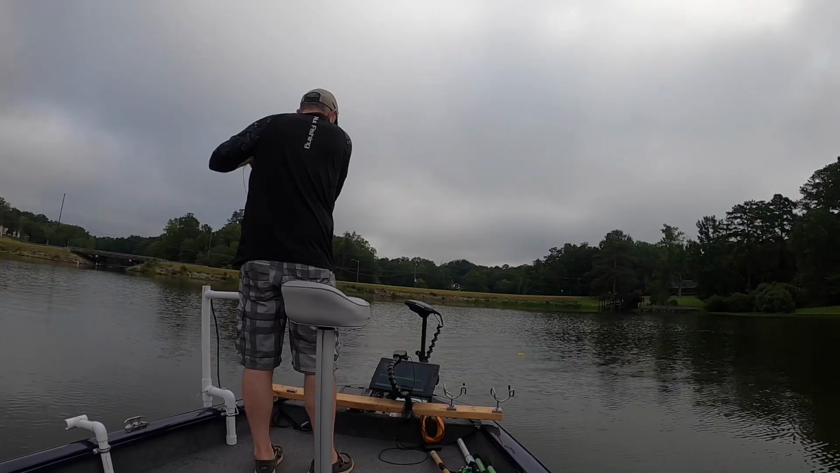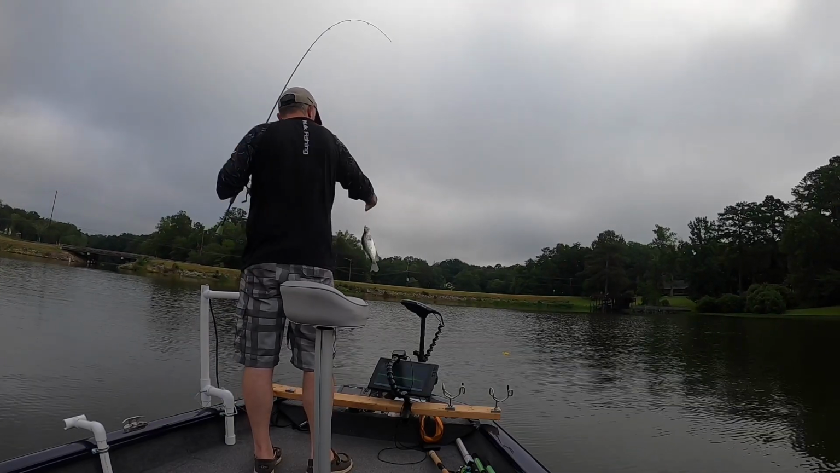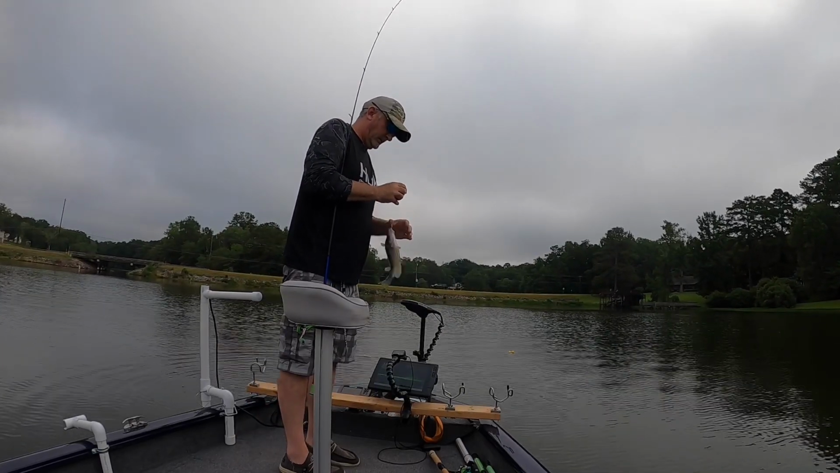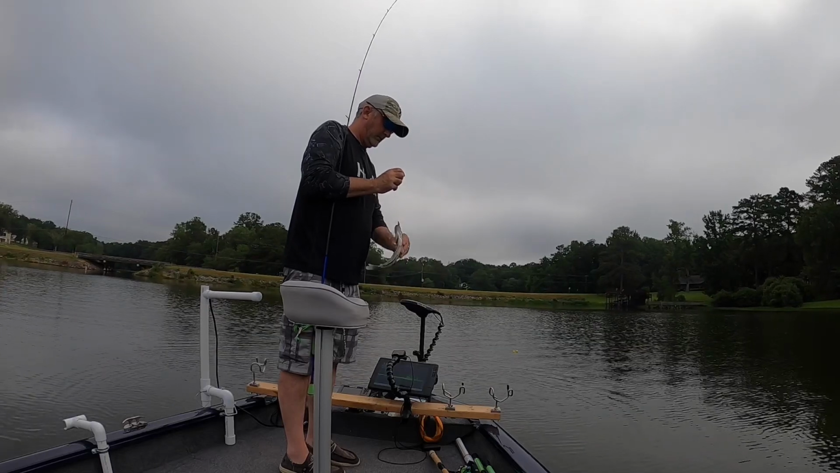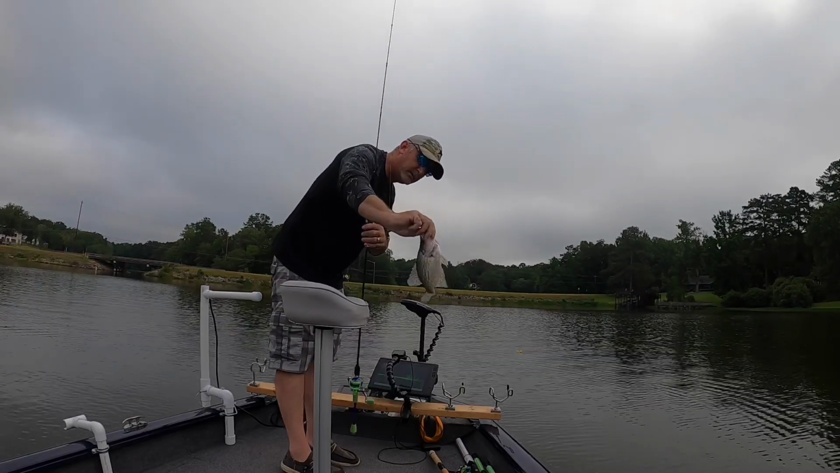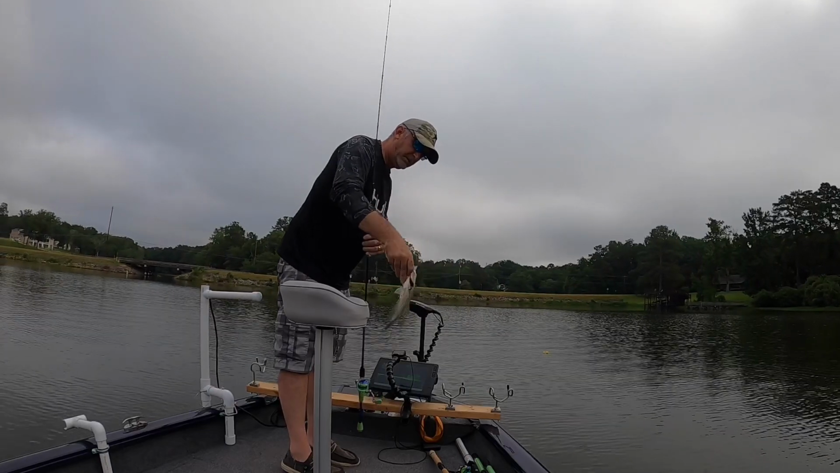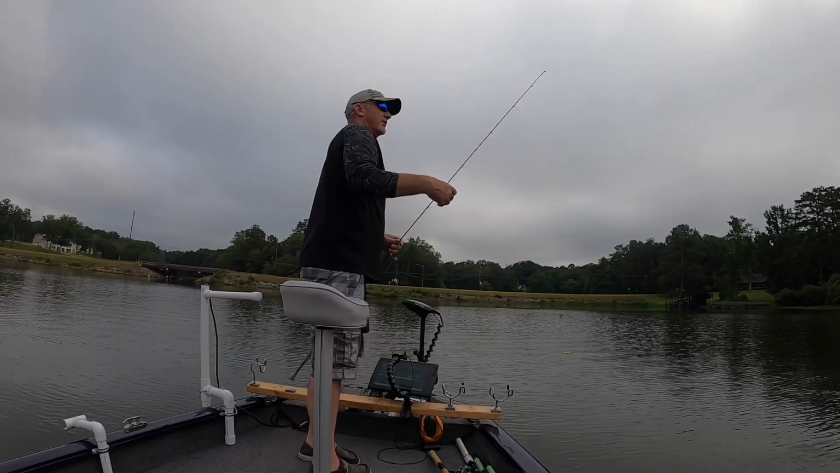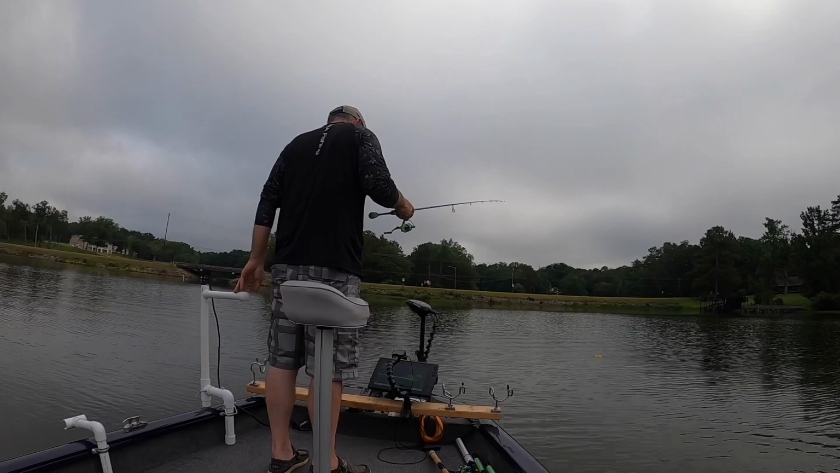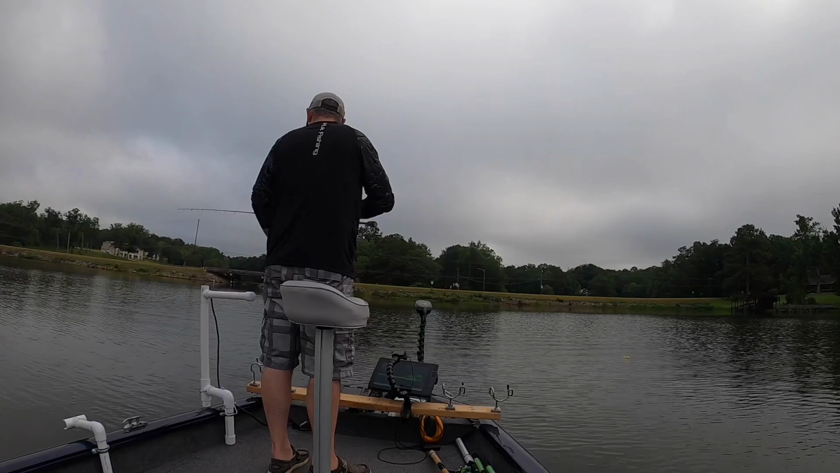There's one. He came up off of the bottom. I don't know if you guys can see that or not, but he came up off the bottom and hit that jig. Pretty good fish. Not bad. I was going to keep some today. We're doing a fish fry for 4th of July, but I don't want to put them in that hot water and only catch one or two.